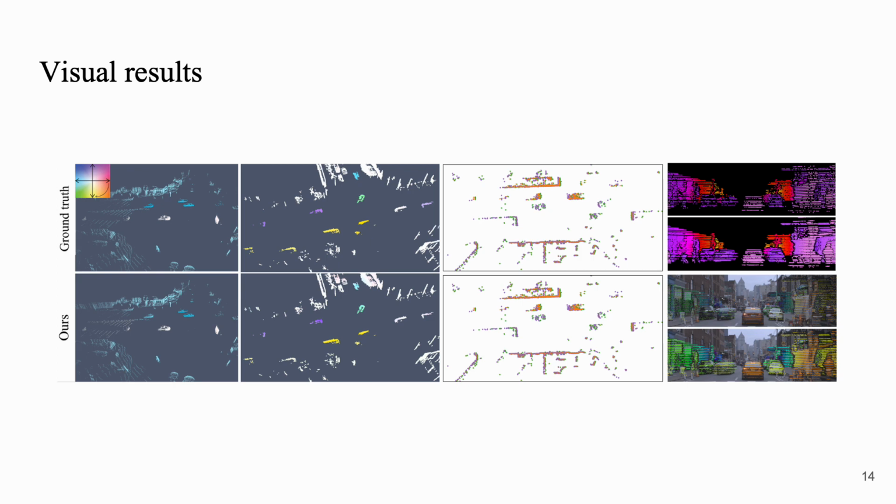We also show 2D bird's-eye view flow for better illustration. Some applications, like depth densification and point cloud accumulation, are shown on the right.